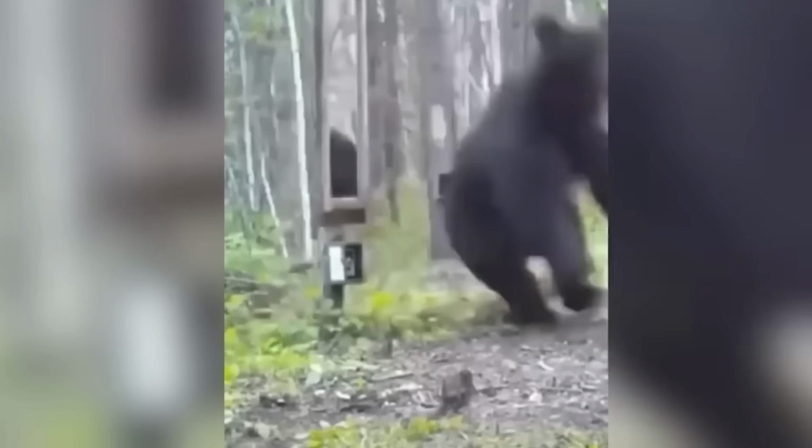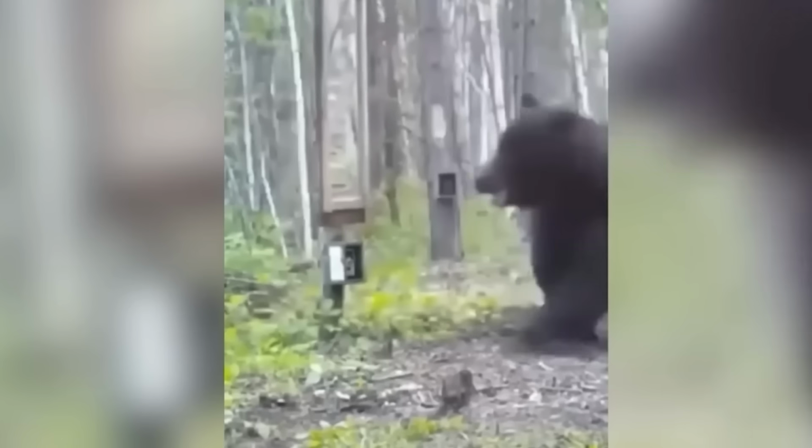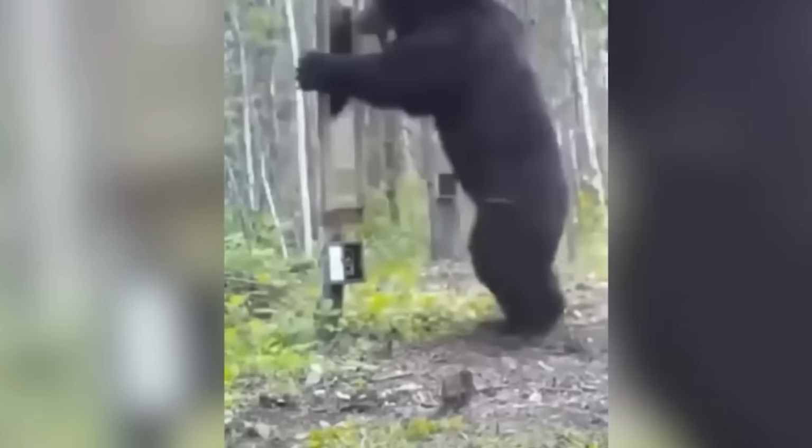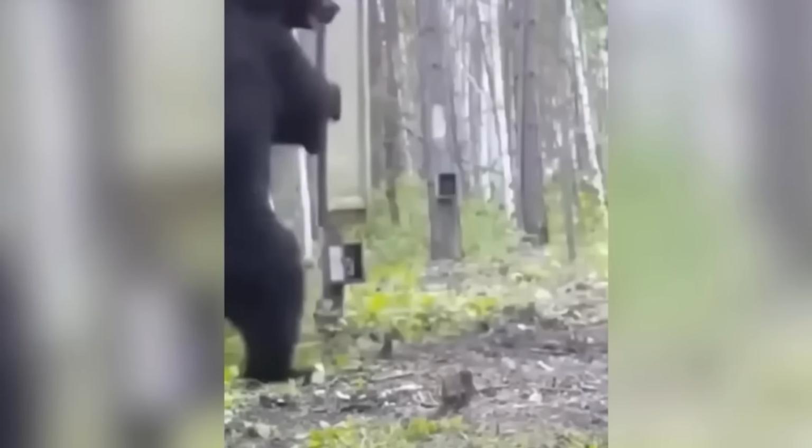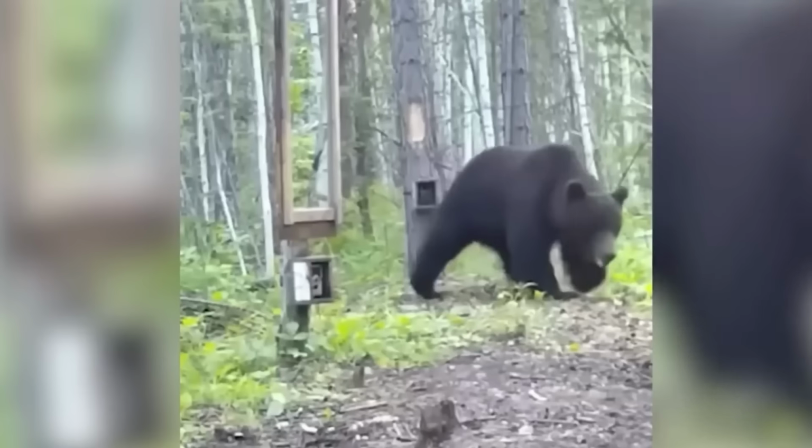The bear does its best to confront the reflection, although it ultimately can't harm it. It's fascinating to witness how animals can be so protective of themselves that they even try to attack their own reflection when it appears so lifelike. Observing this behavior makes one wonder how humans might have reacted to mirrors before mirrors were invented.